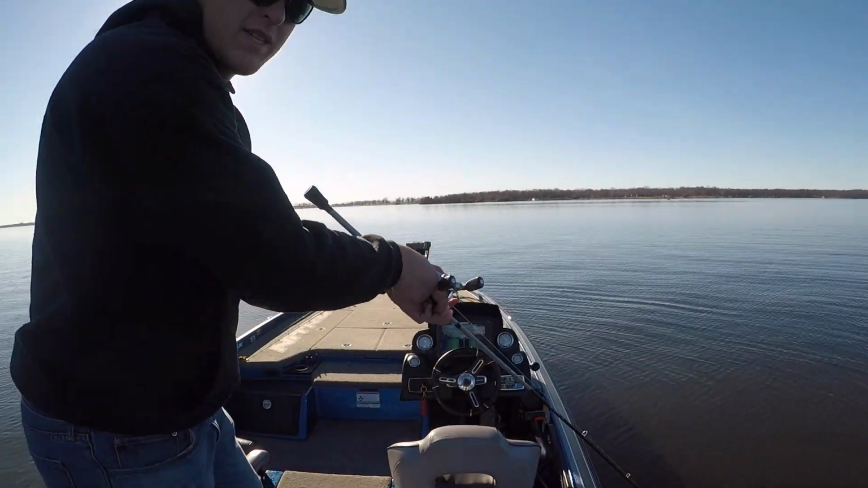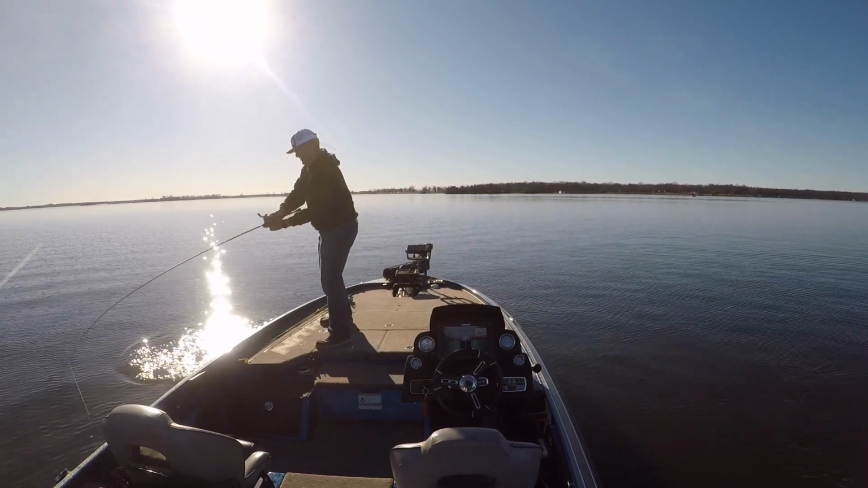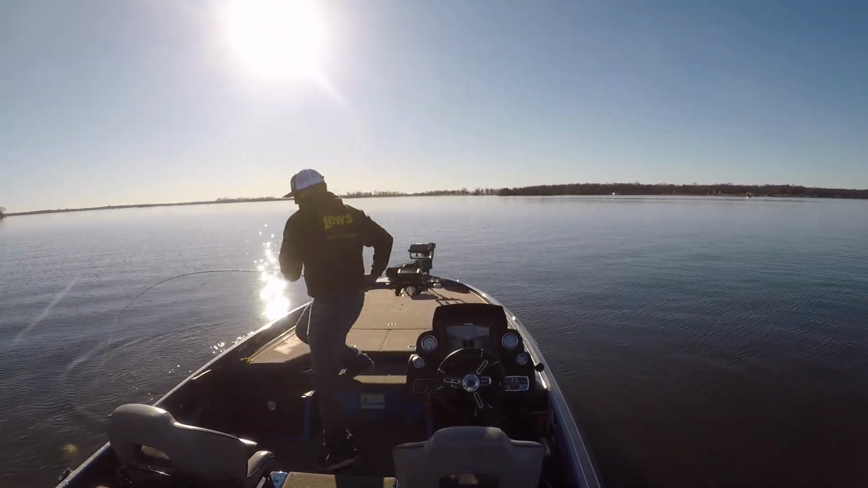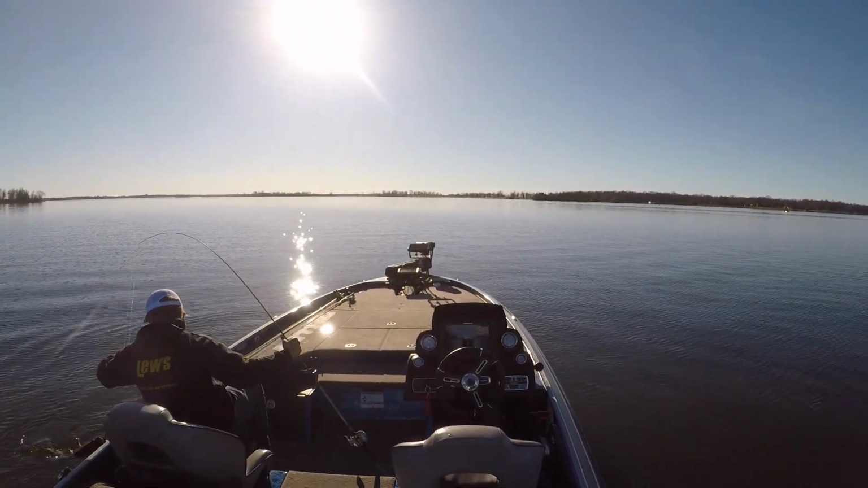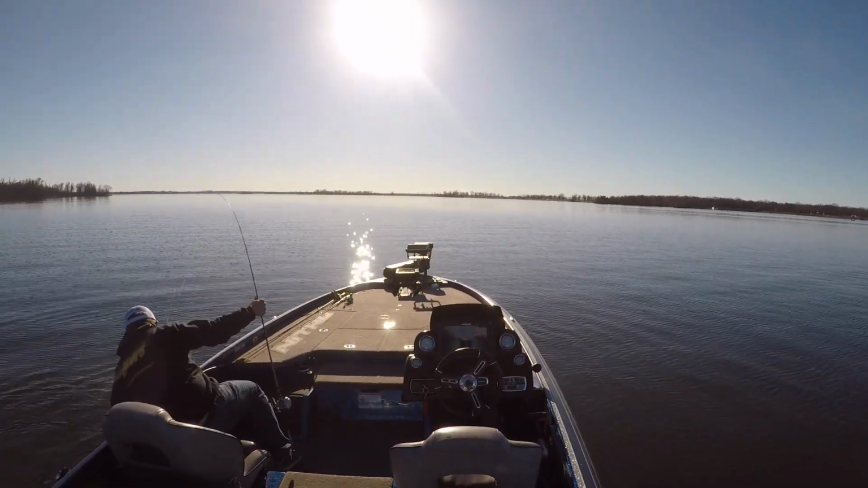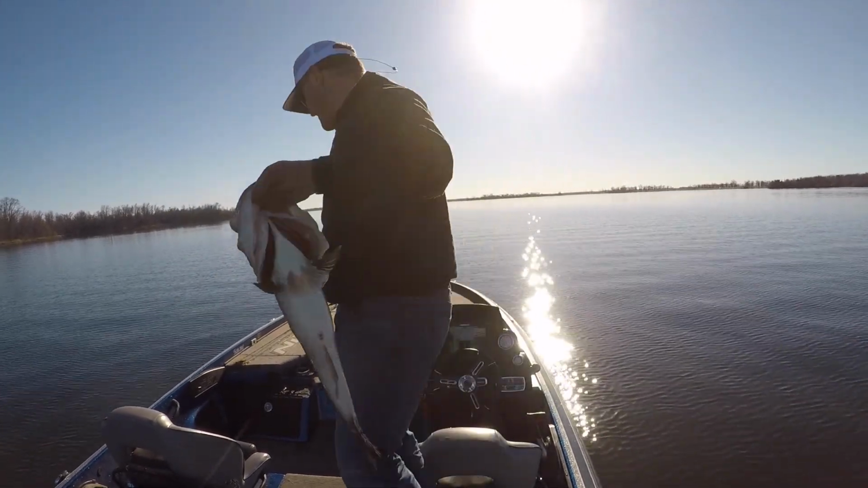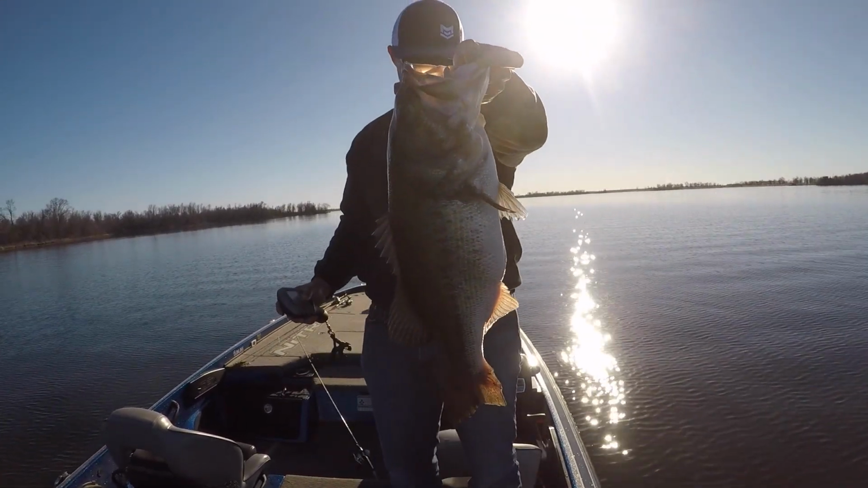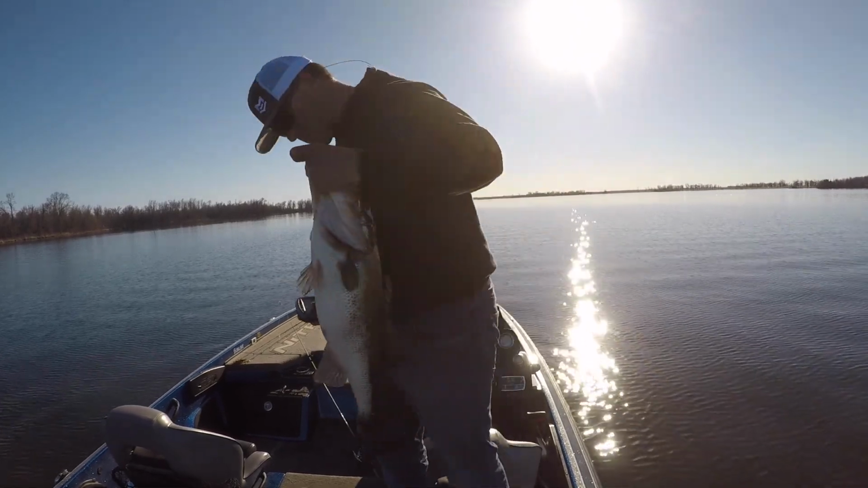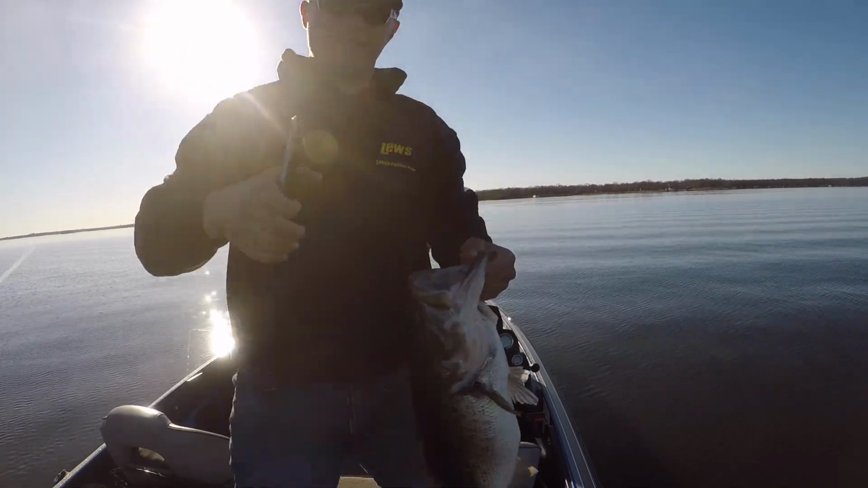Another big one, probably 6. This one weighs 6.26. 6-pounder.